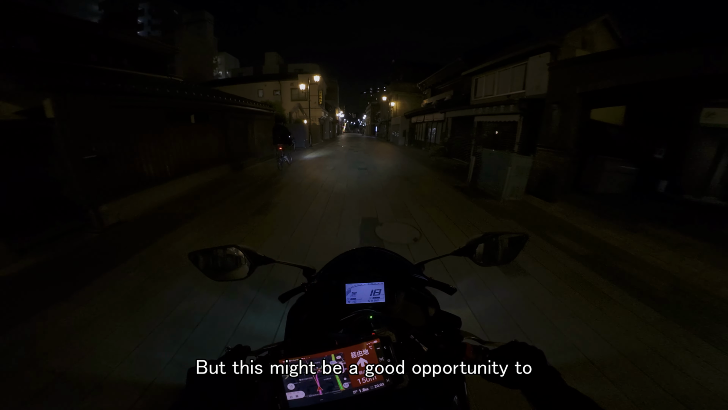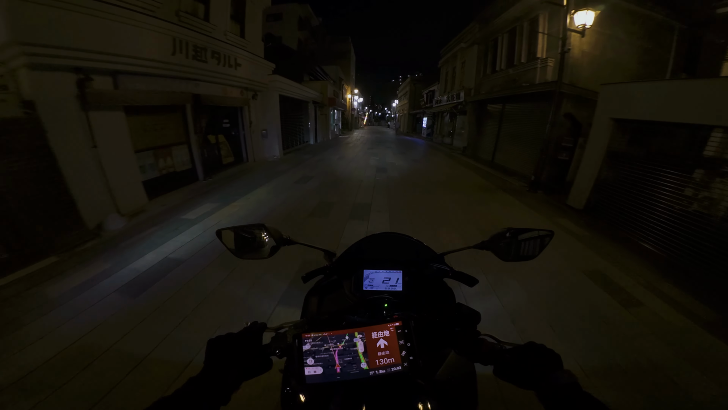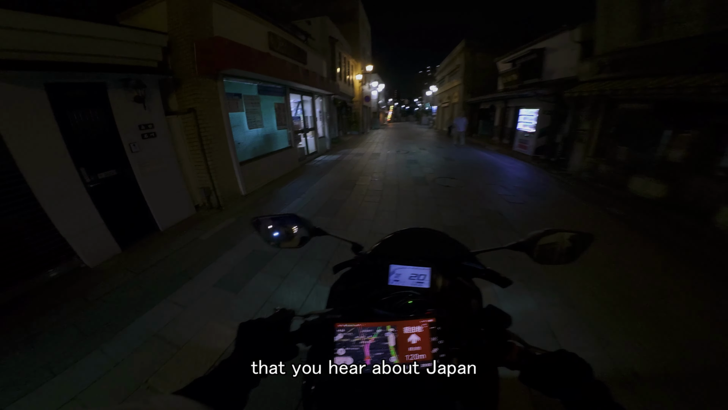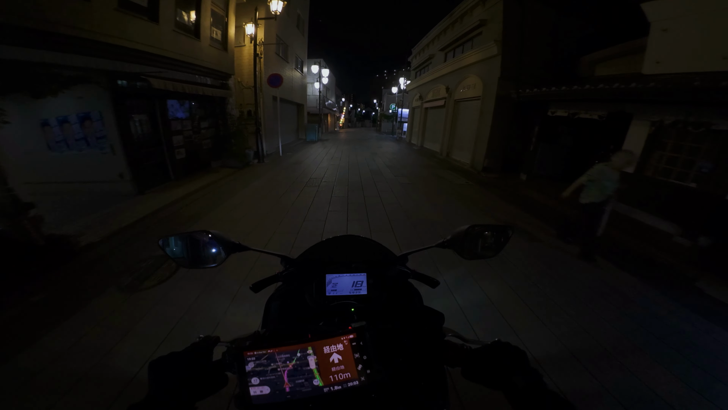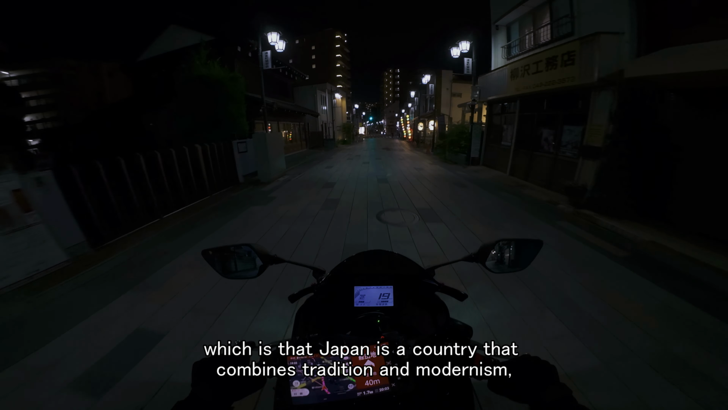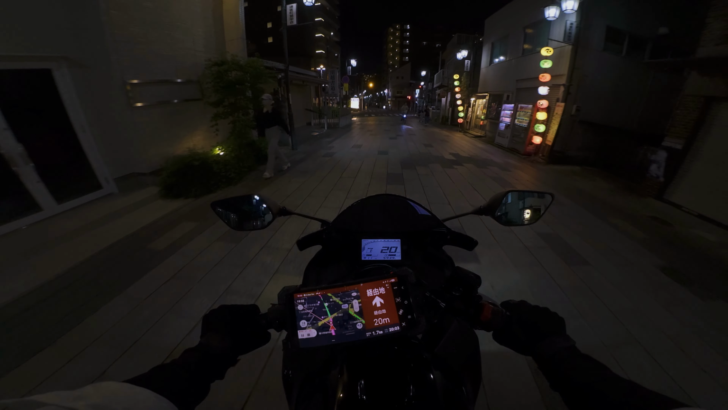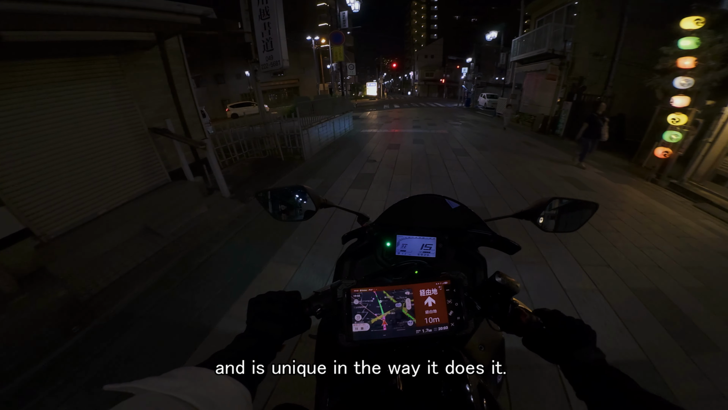But this might be a good opportunity to talk about one specific trope that you hear about Japan quite a bit, which is that Japan is a country that combines tradition and modernism, and is unique in the way it does it.